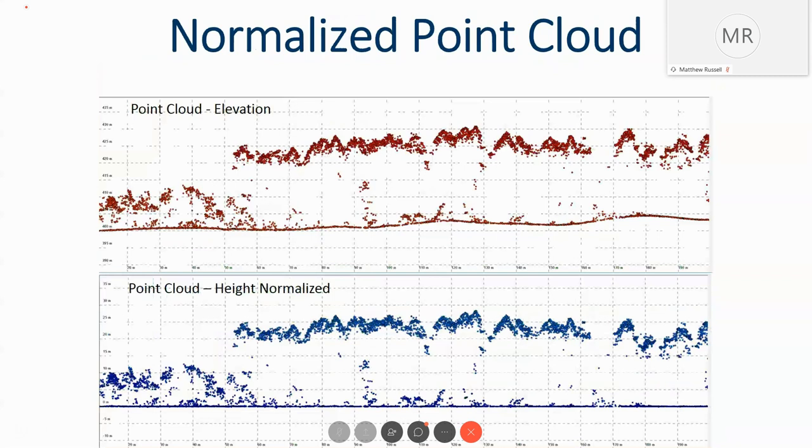Another important part of this process is to normalize the point cloud. So the LiDAR is collected, and it's usually above sea level is where they identify those points in relation to where each point exists in space. So we have to normalize it to the ground, so we know the actual height of structures above ground. And that blue, the lower one, you can see that it's been normalized, and we can identify the actual heights above the ground that structure or canopies exist.